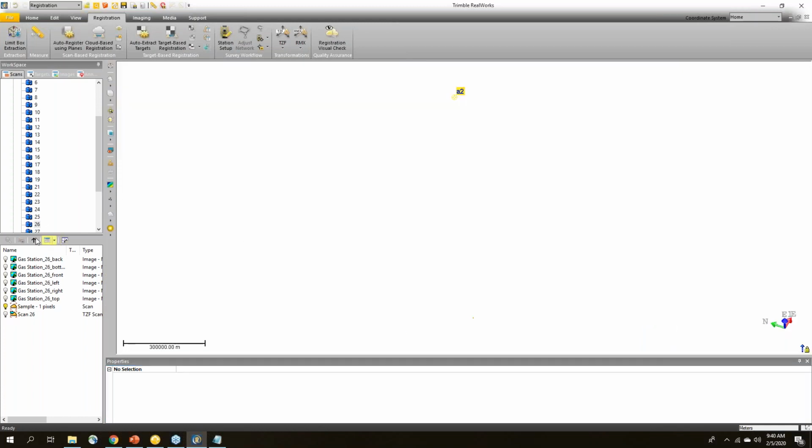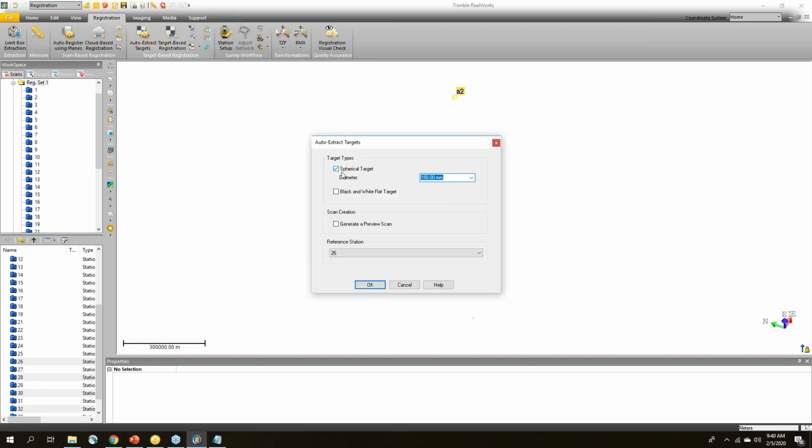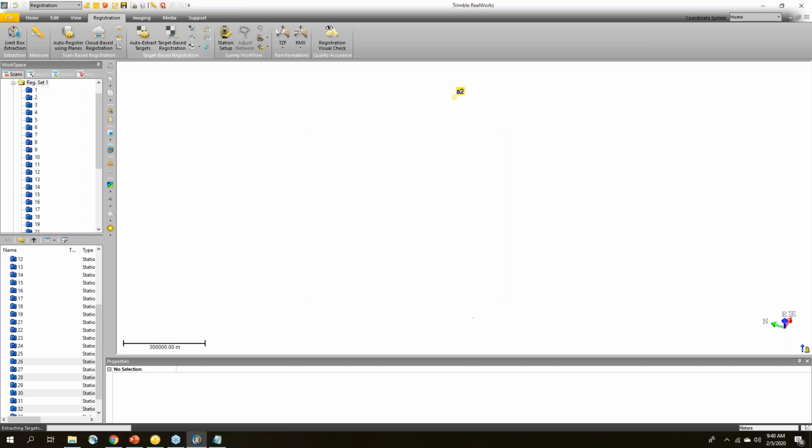So I'm just going to, again, select those stations and choose auto extract targets. Spherical targets, these were 150 millimeter, and click OK. So while that's going, you can see down in the lower left, it's extracting targets out of there. I'm going to take a quick look to see if any questions have come in. Is export RealWorks P plus TZF formats?